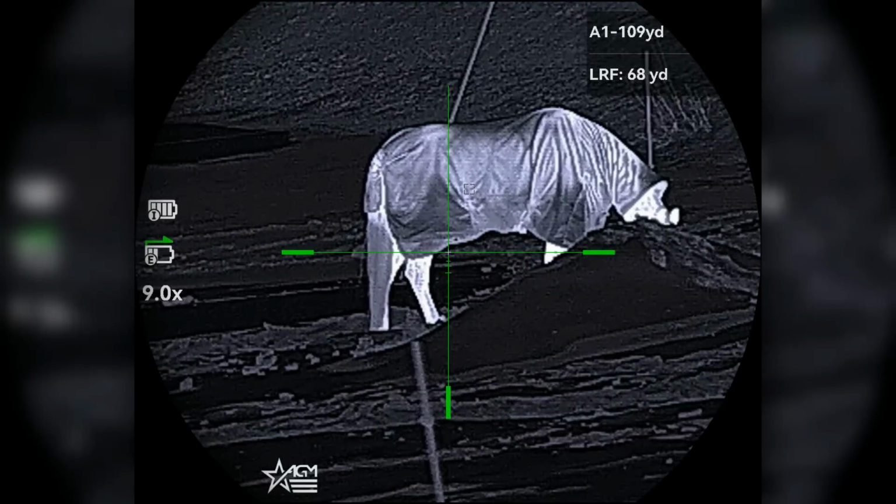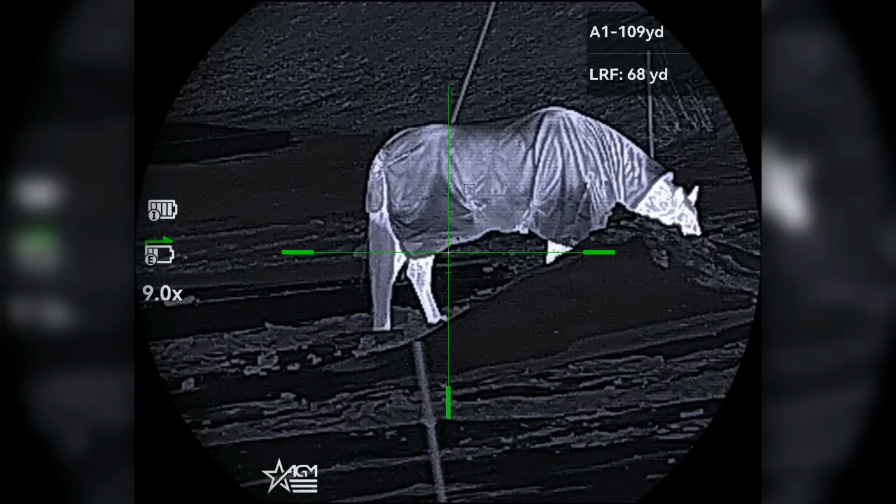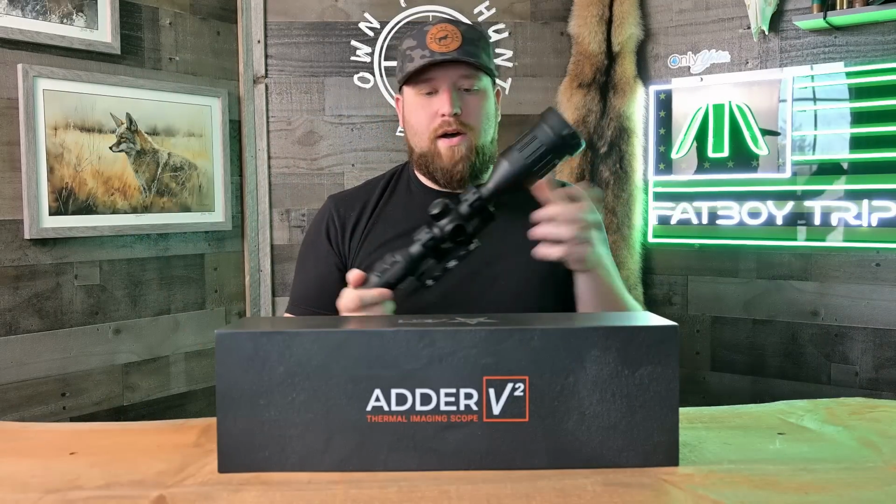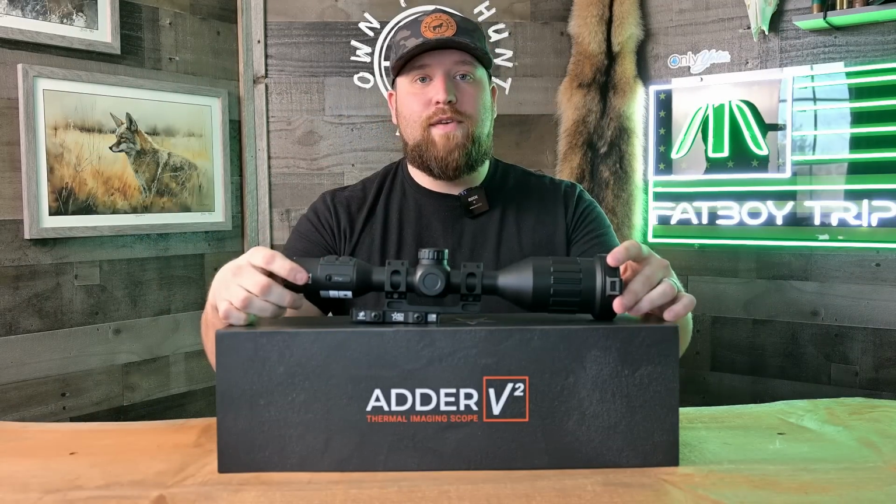Additionally, you can use the turret up here to fast forward and rewind in your video file, and you can also pause the video by tapping the top turret. That will pause that video for you if you want to pause it at a certain spot, have a buddy come to the scope and start watching from that spot on. Very cool, very nicely done feature.